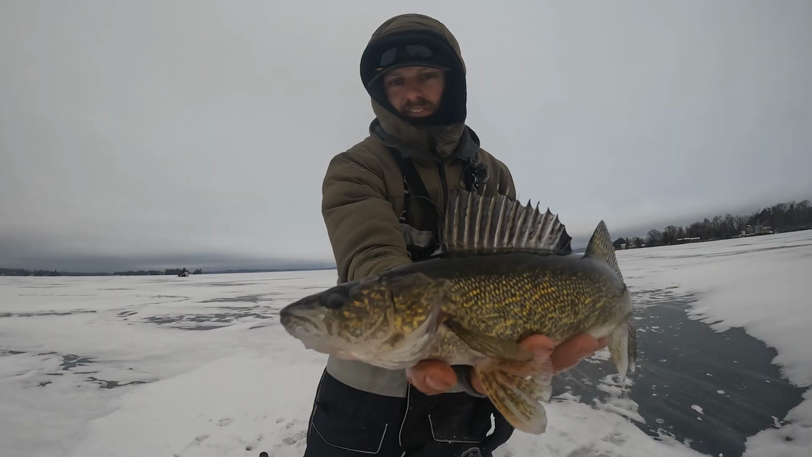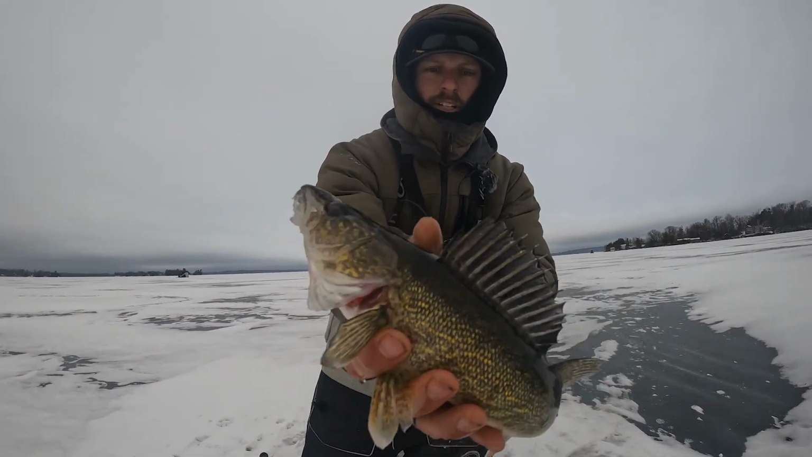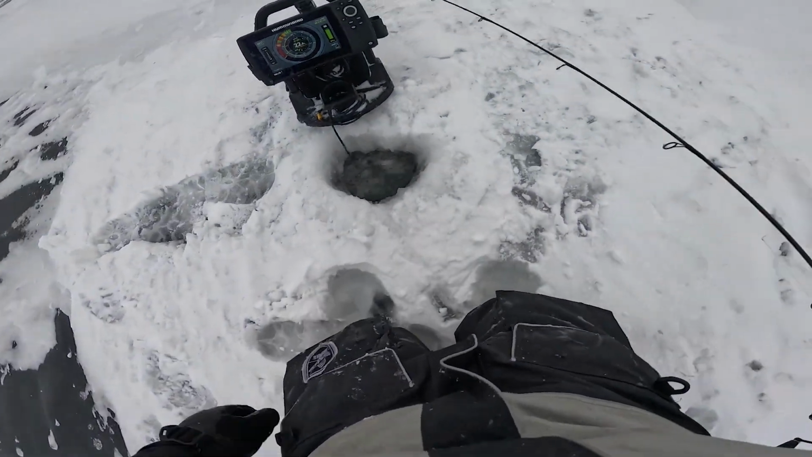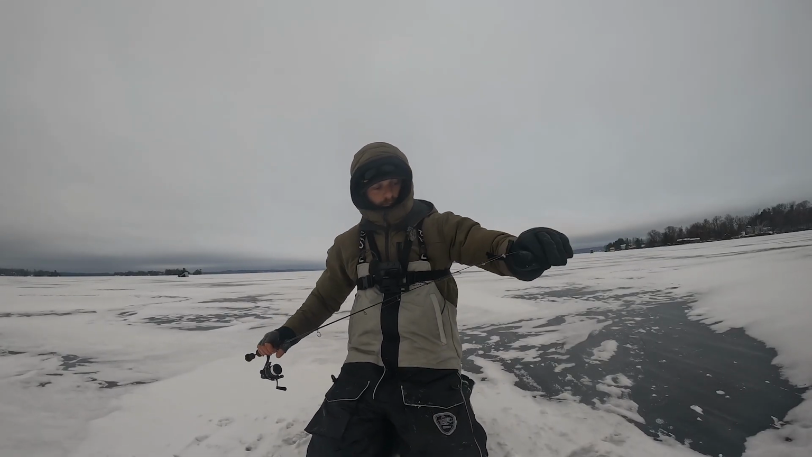Bunch of these 15, 16ers, it looks like, on the graph so far. Good eaters. I mean, a good start, honestly, on a new lake. Whenever you get to one of these systems and you're just trying to put something together, catching a fish or two is a lot of times a big win.